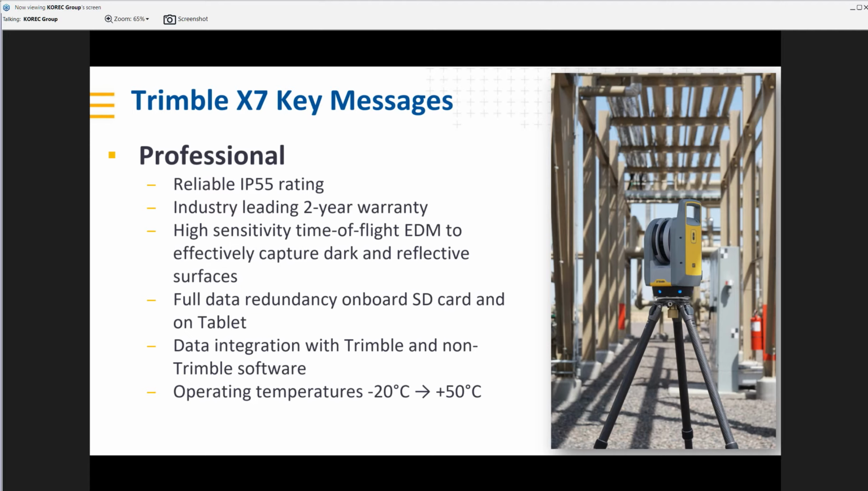This is a professional scanner with the right blend of innovation and performance, and you're going to see that in features like the survey grade self-leveling and our robust IP55 rating. We'll discuss this further, but we have a unique 2-year warranty on the equipment, which is born out of the confidence we have in the equipment.